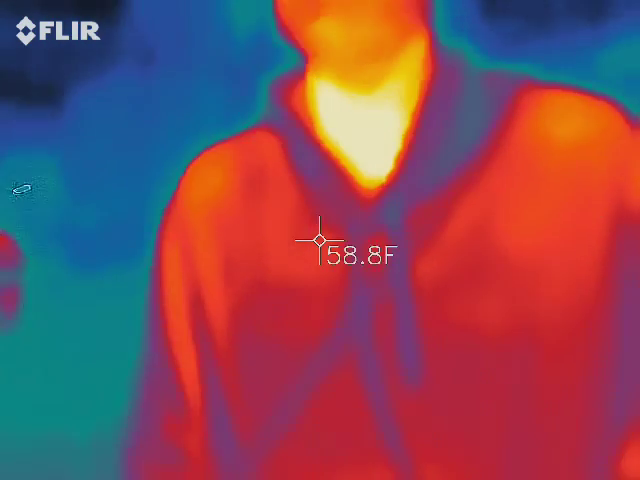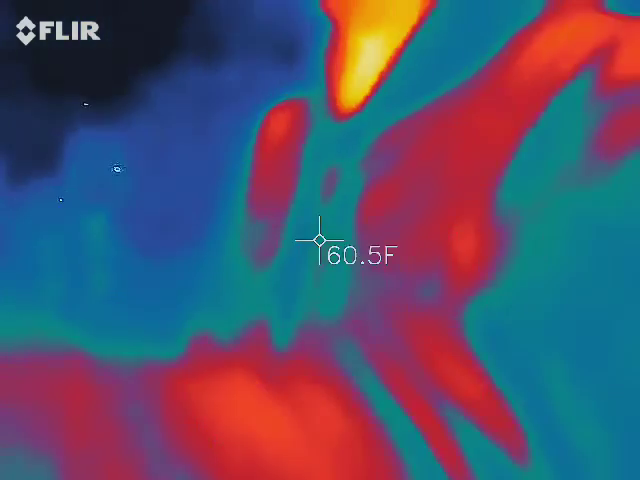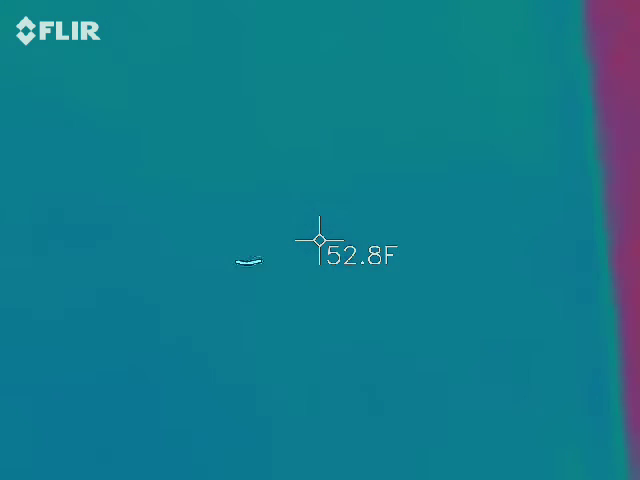But really, that's what you're after. Now, take out the gun for me. Point your gun at the wall, and point your camera at the wall, and tell me the different temperatures that you have. I have 51.4. I have 52.4. So his is obviously about 1.5 degrees warmer, right? In the event your temperature starts to fall below hers, that's when you really need to start watching what's going on with the yellow one.